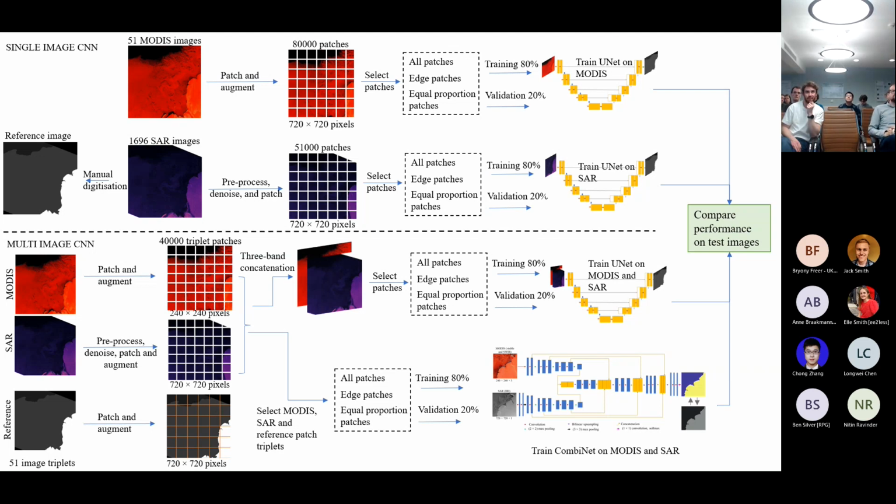And with both of those single image type CNNs, there was a split of 80% to 20% training and validation data, and I used a standard UNet architecture to train the tool on. And then with the multi-image CNN, I applied 2 different methods. So the first one was a 3-band concatenation.